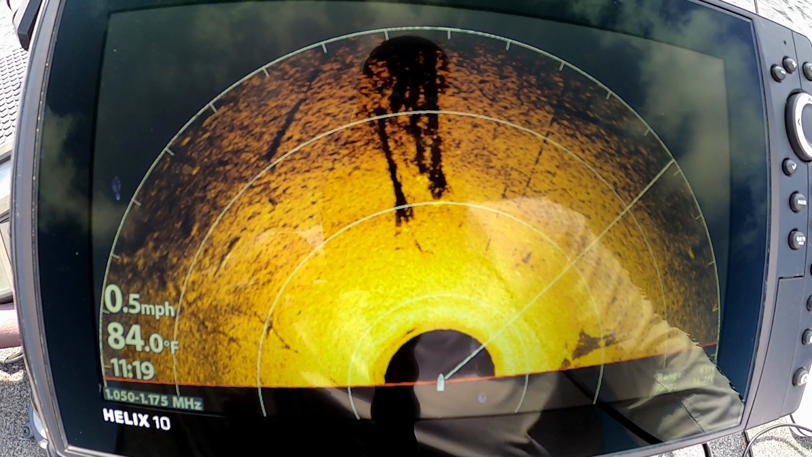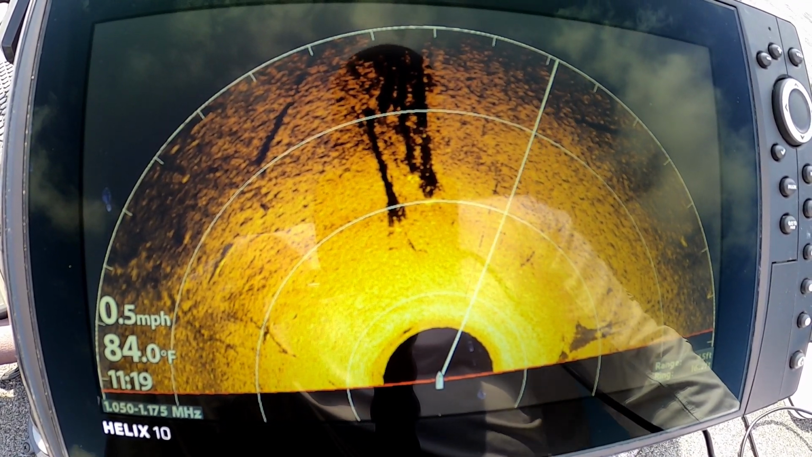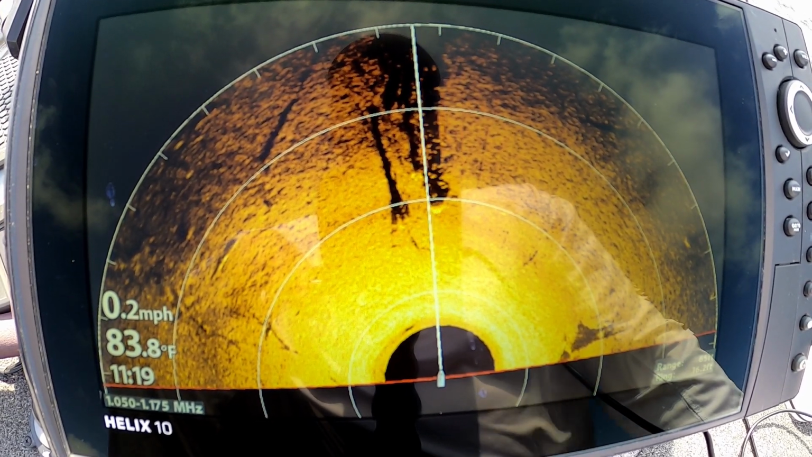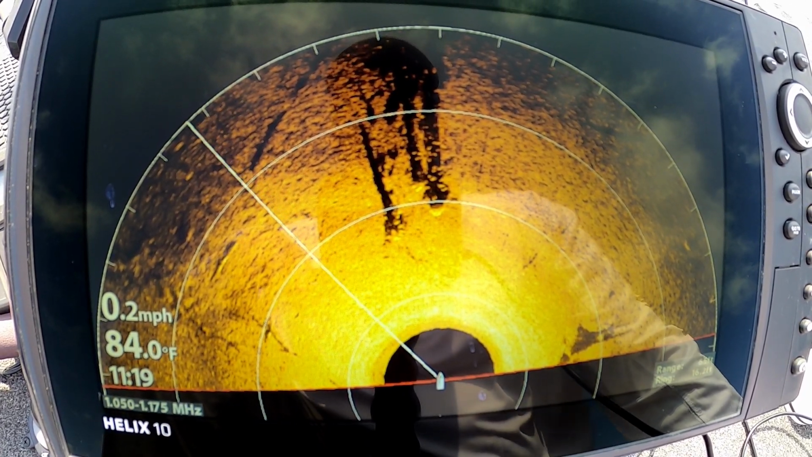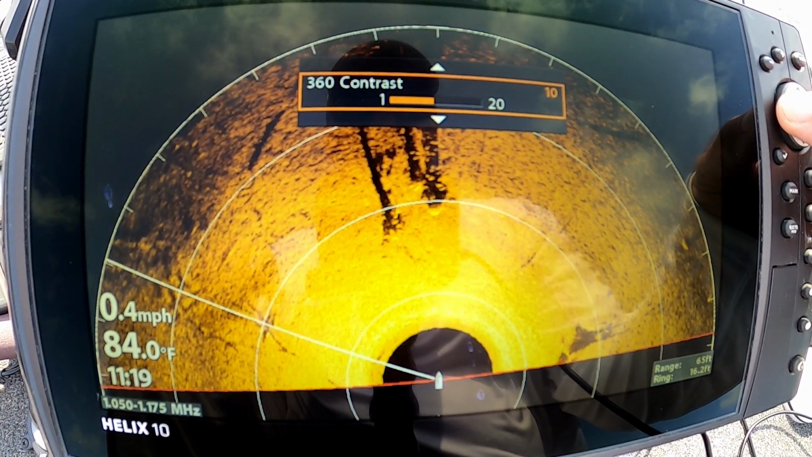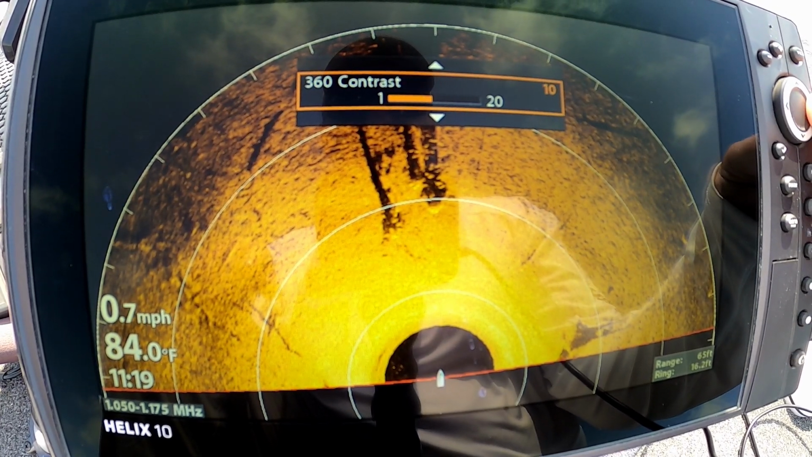Turned it up just a hair. Let's see if that makes them show up any better or worse. Alright, I can see them still. I can see them over the top of the stump where they're casting white spots. I can't see them good off the stump. That doesn't help.